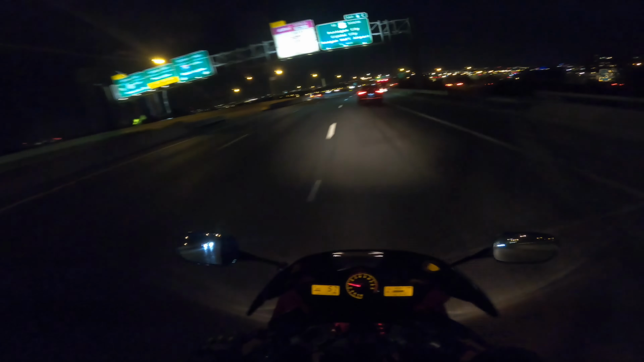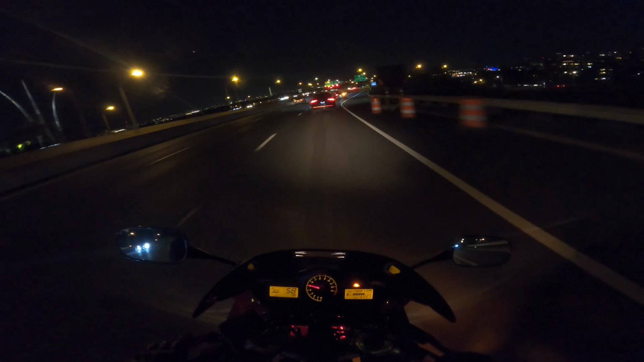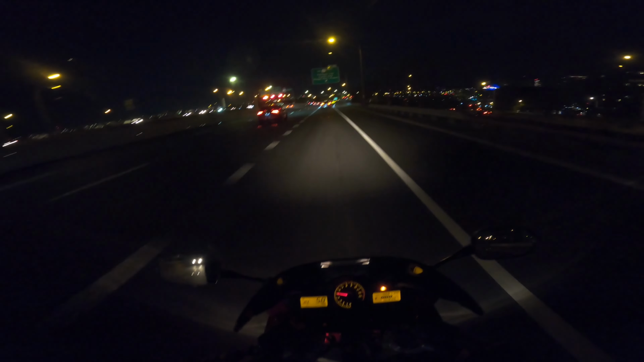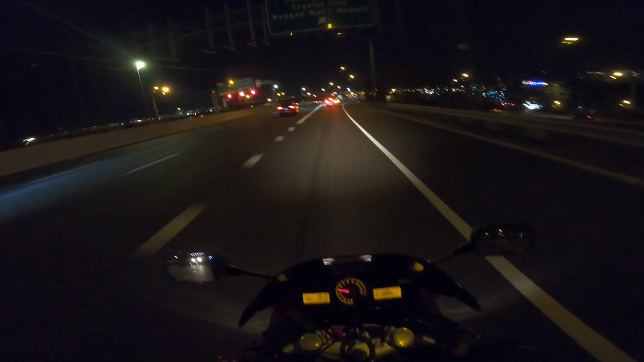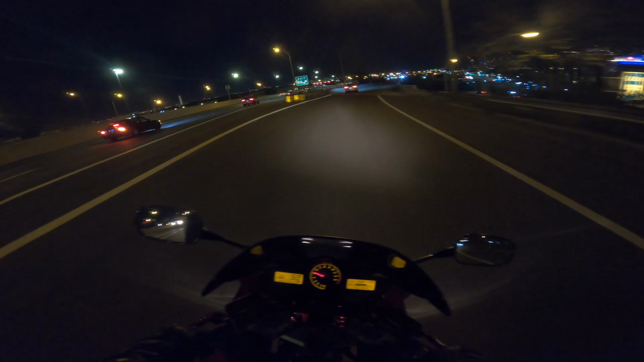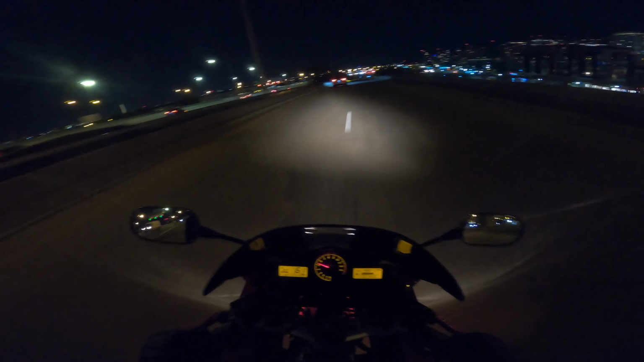And the drunk drivers hopefully will not be riding too fast, but you do want to just look around, and if you see a drunk driver, get the heck out the way. Get off the road. You don't want to be there with them. If they're in the left lane, go as far to the right lane as you can. You know what I mean?